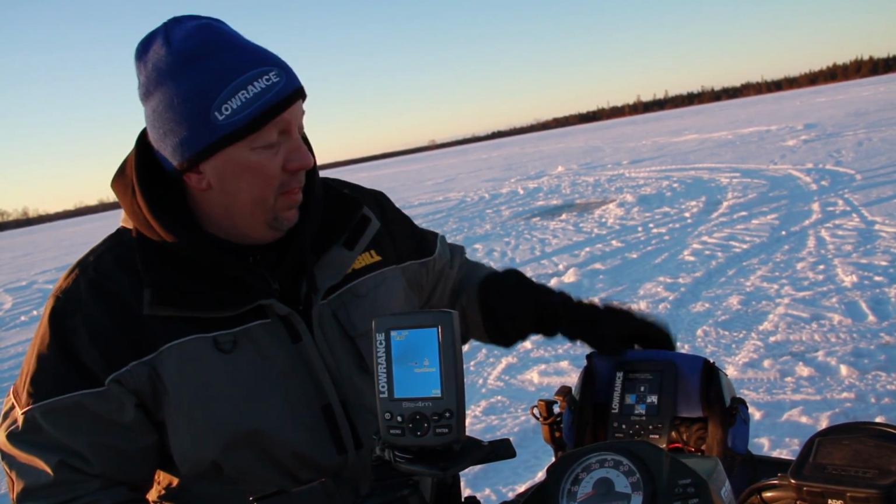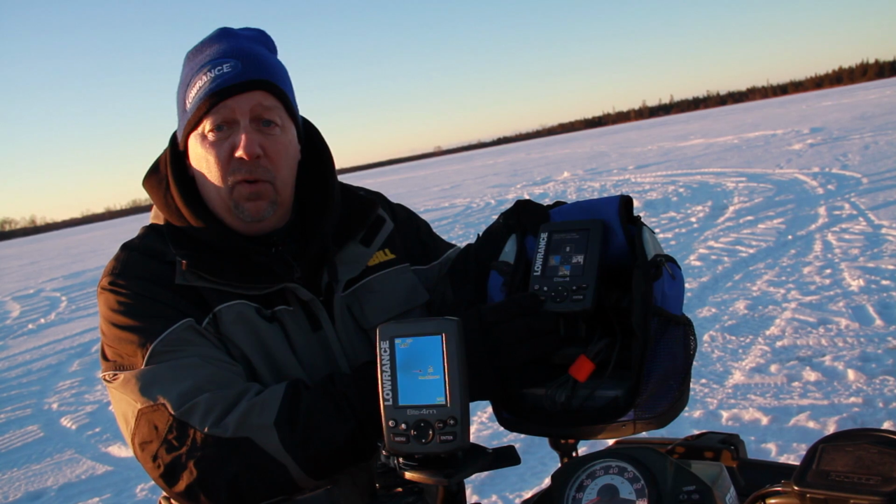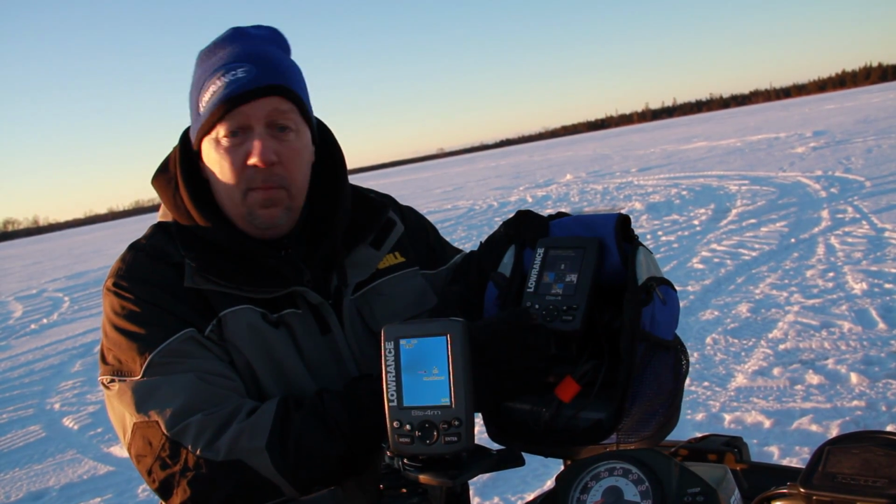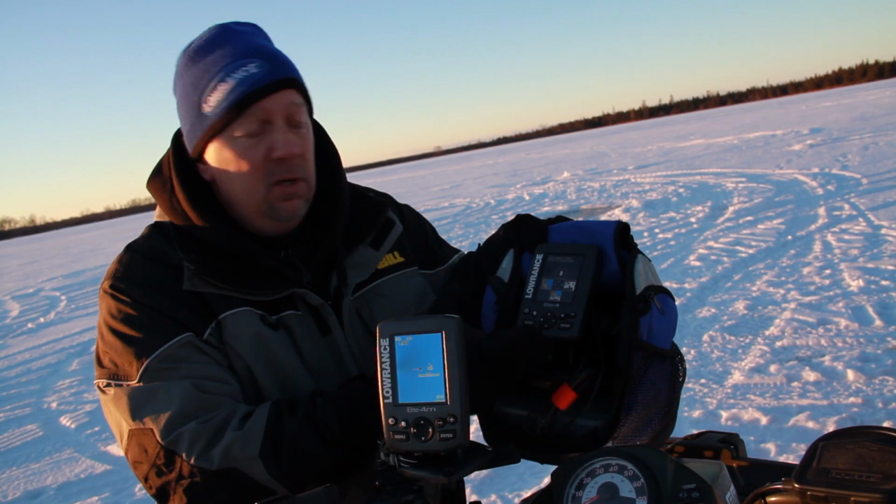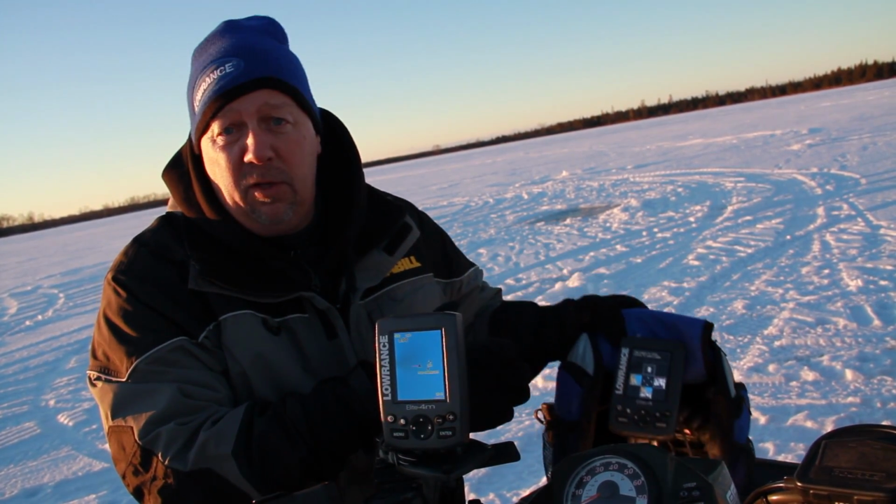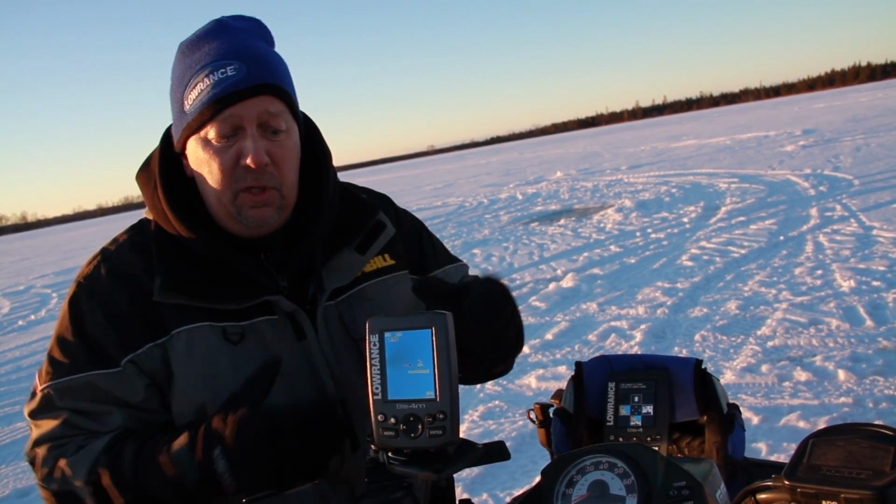Once you're there, then I turn to my sonar unit, and this happens to be an Elite 4 that has both GPS and sonar in it. But you can get by with whether it's a flasher or a sonar unit, because once you're on that spot, typically you're not moving around very much. You've driven to it with your four-wheeler, your snow machine, what have you.